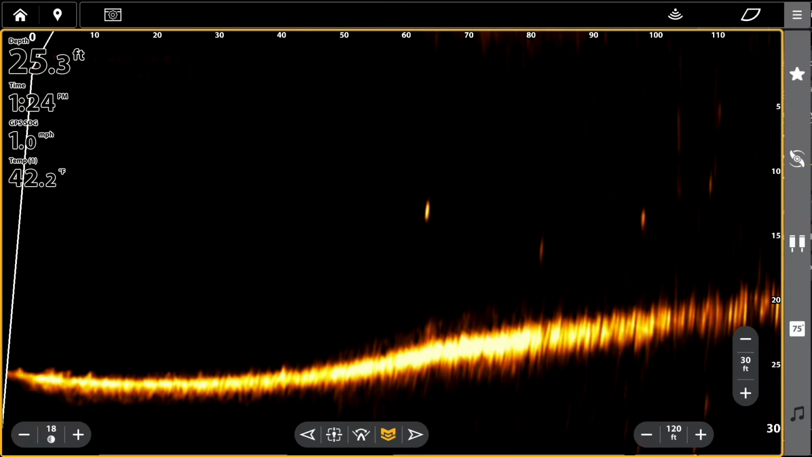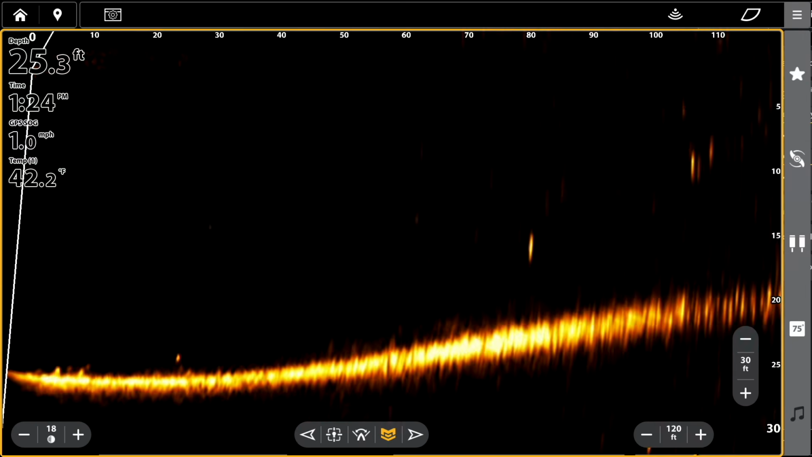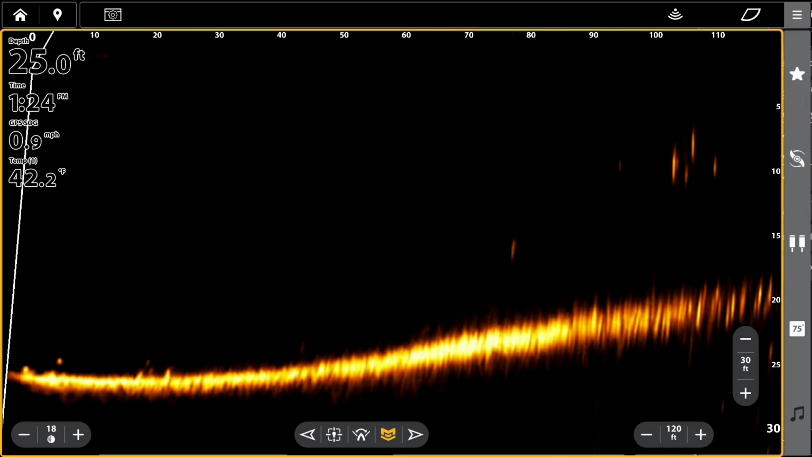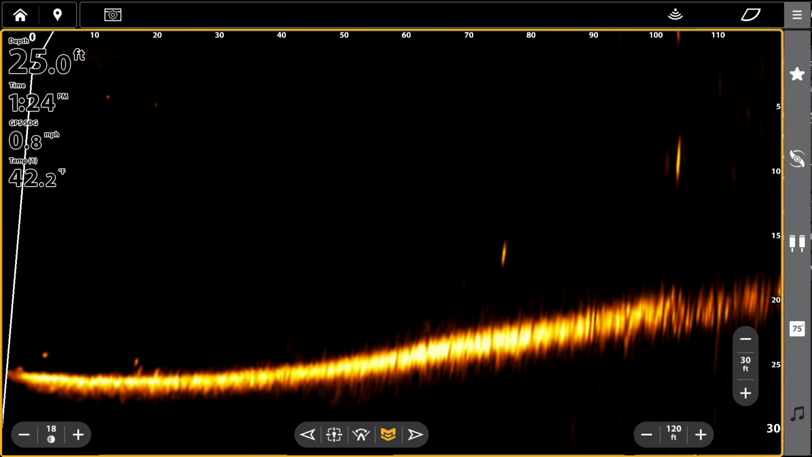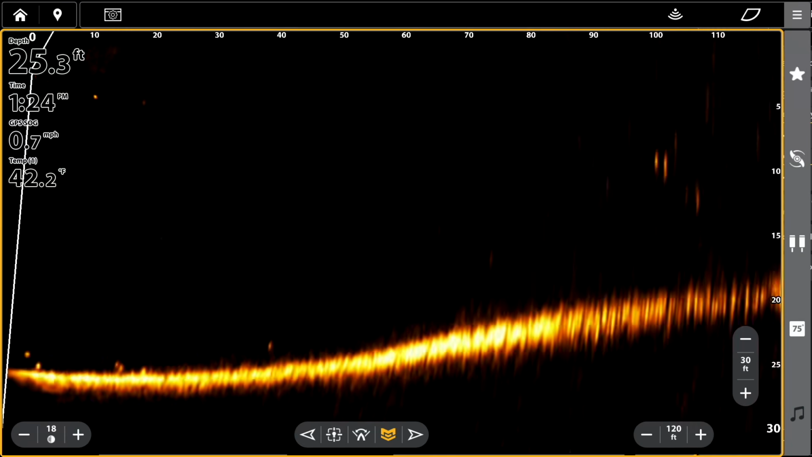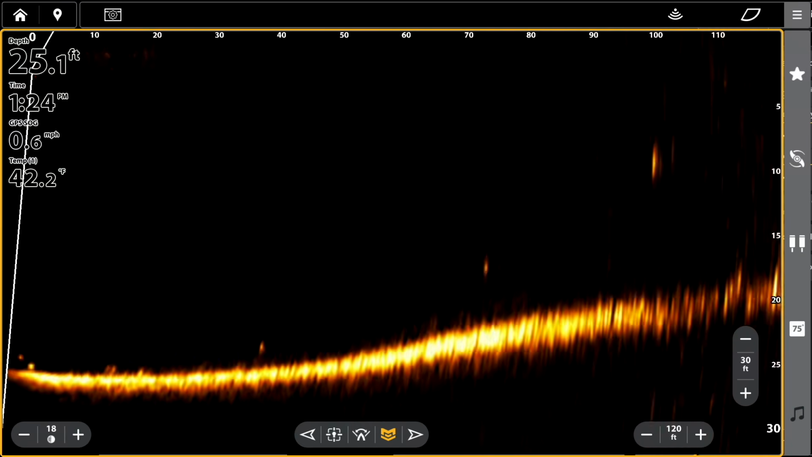Again, we're set out at 120 foot. Some fish out there at 110. Most guys can't even cast that far, so it's crazy that you can see fish out that far. See those fish out there. Let's go ahead and show you guys some of these other palettes.